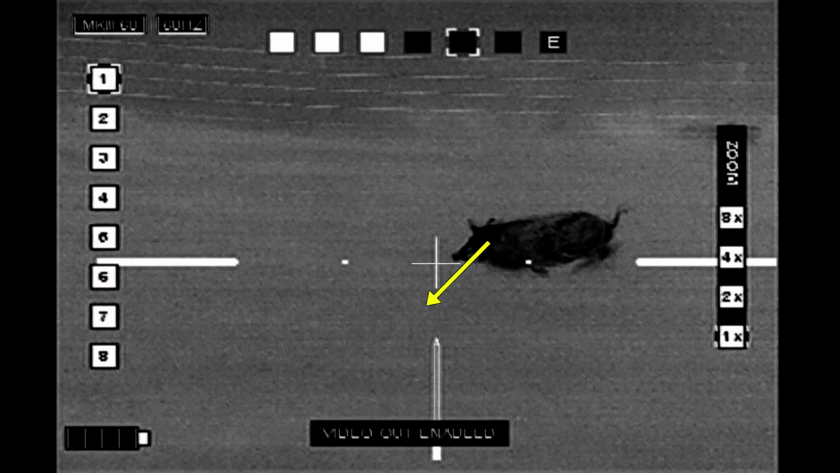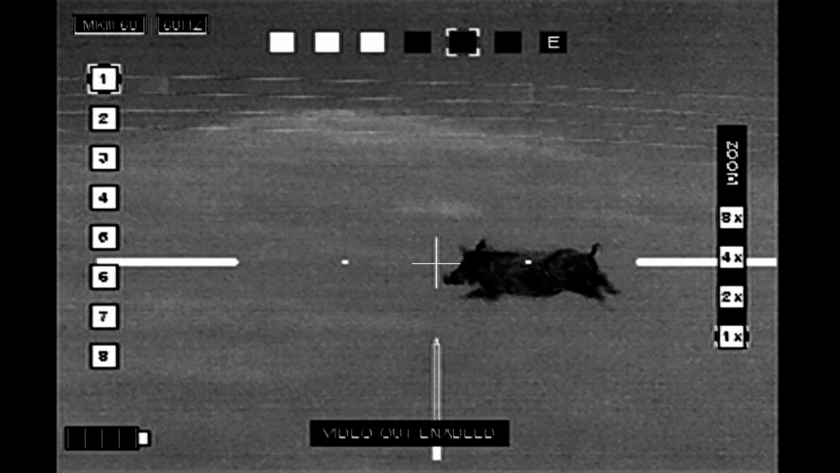Now, when hogs run, they tend to move up and down quite a bit, and you don't always get a shot that impacts exactly where you were lined up, and that's the case right here. You can see where I'm aiming. This is where the shot impacted, the yellow dot, which is a good bit lower than where I'm actually aiming, and that's because of the motion